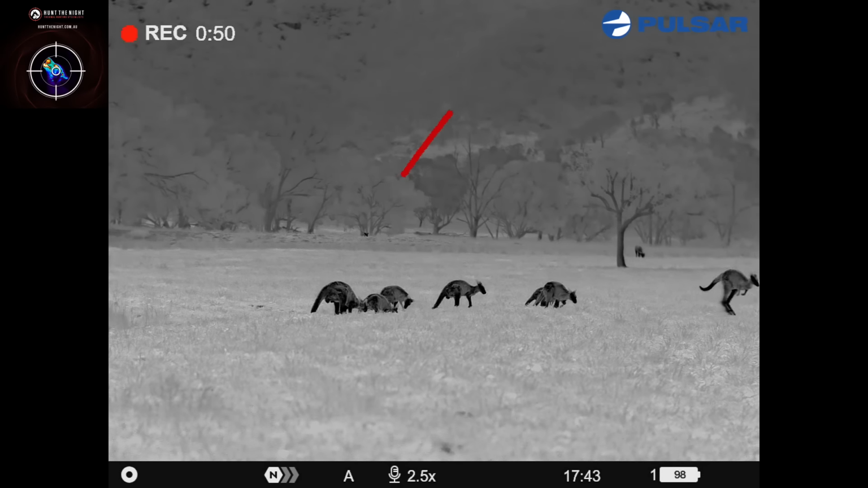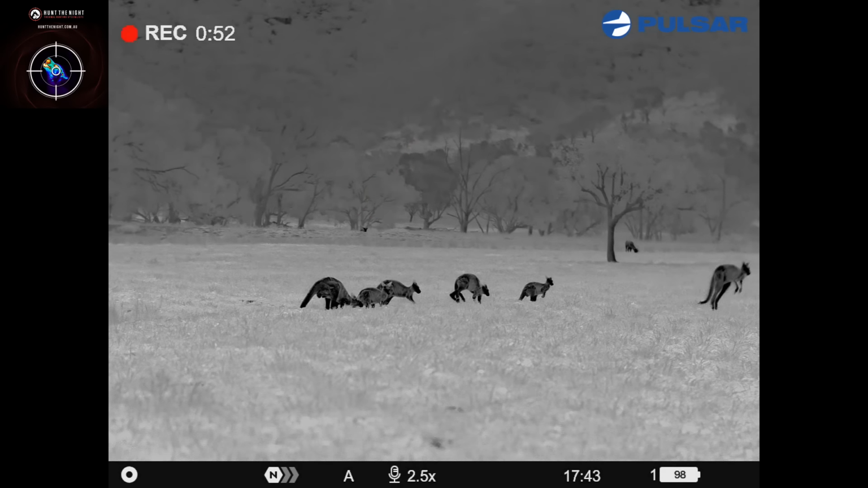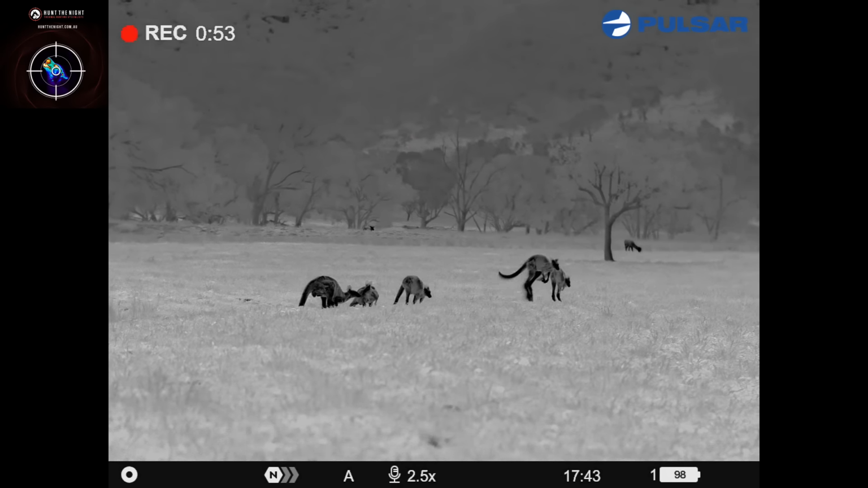That's not a bad looking buck in the background there. I can see his antlers from here in the thermal when he passes the trees. There's a fair bit of length to him.